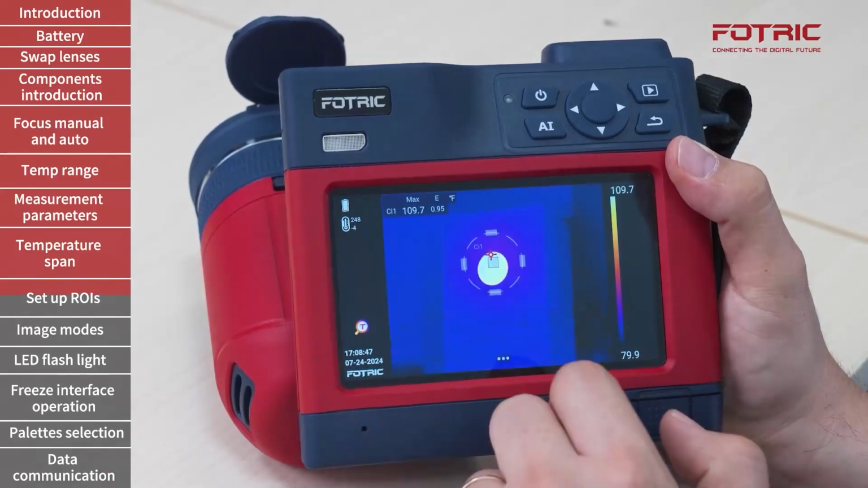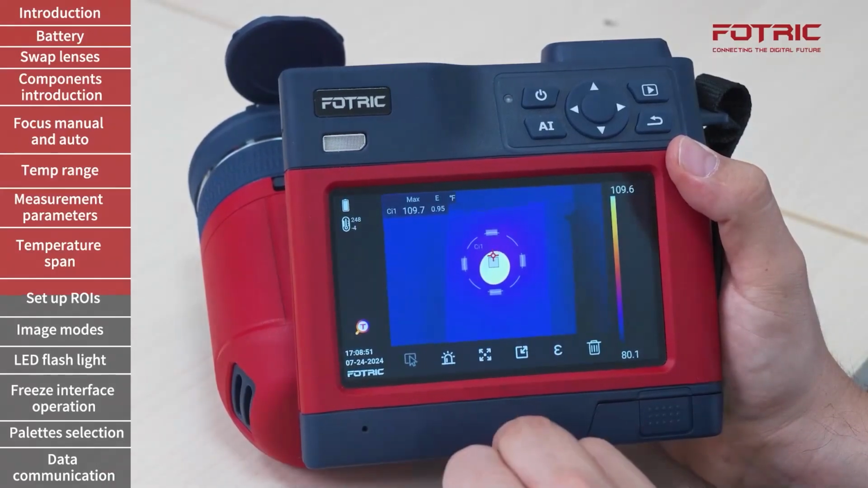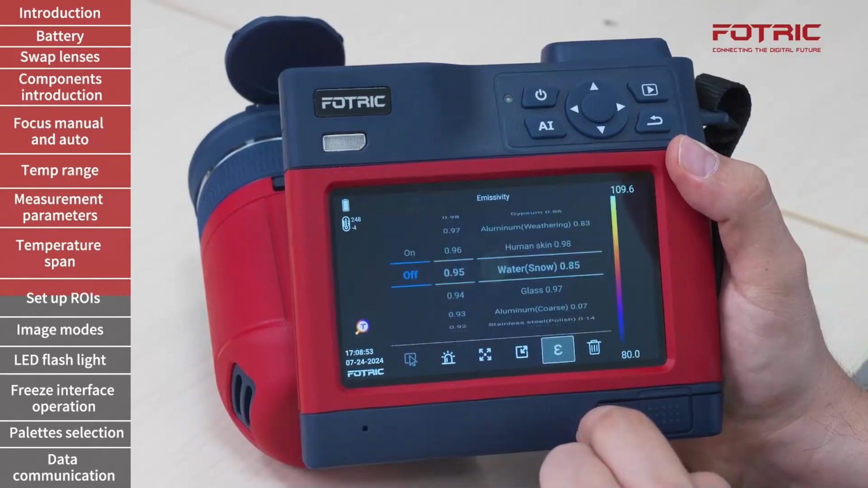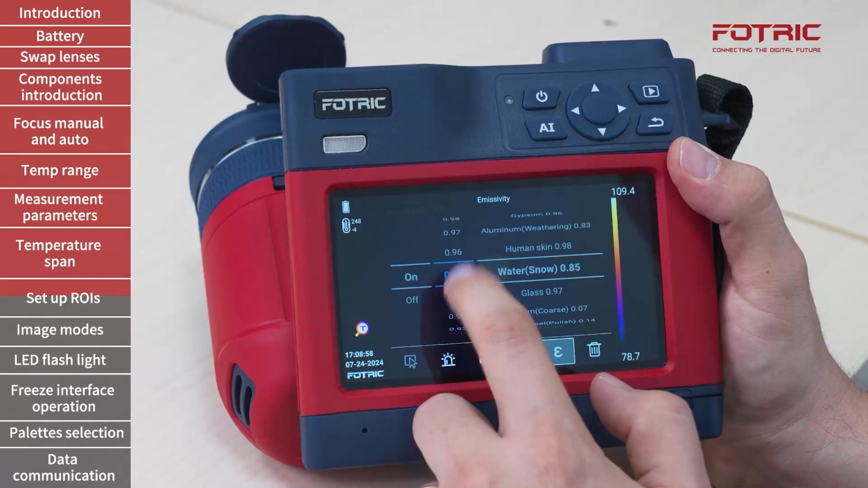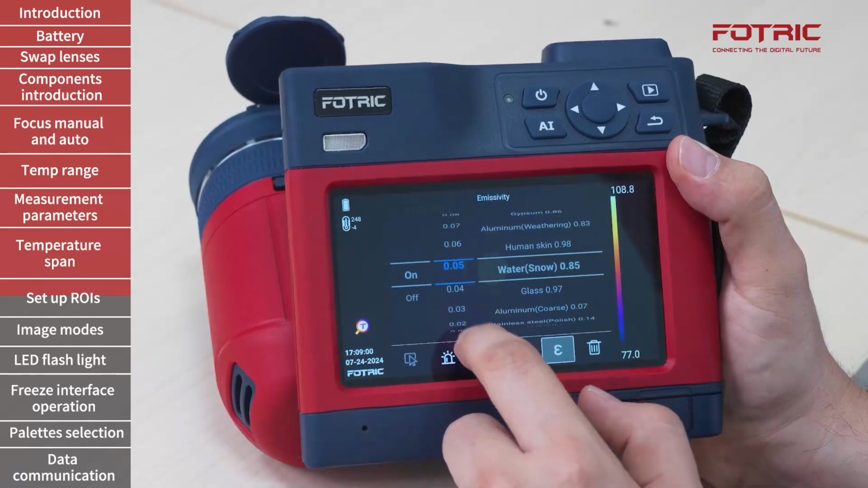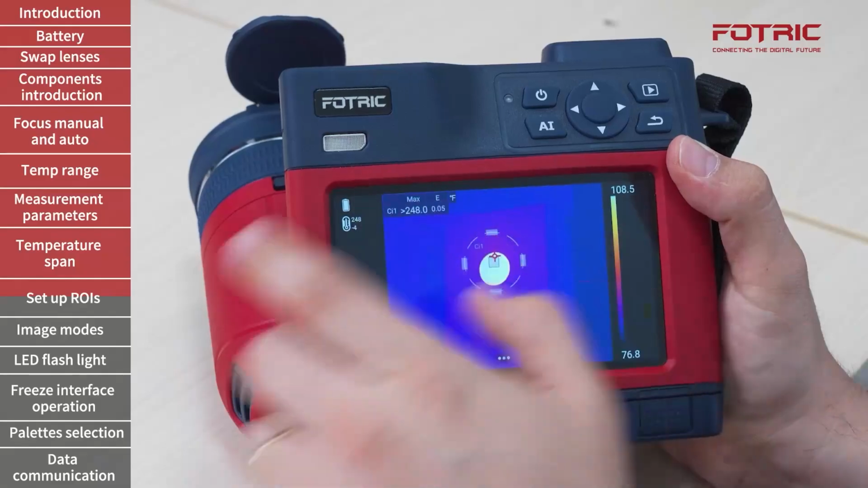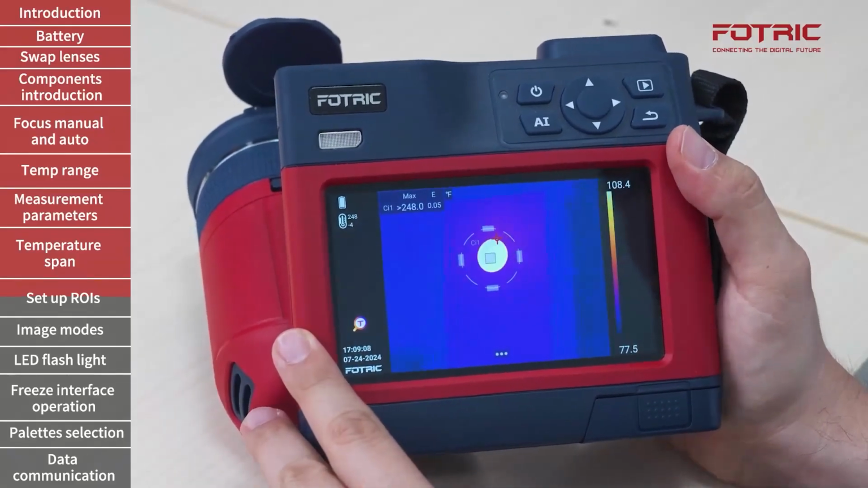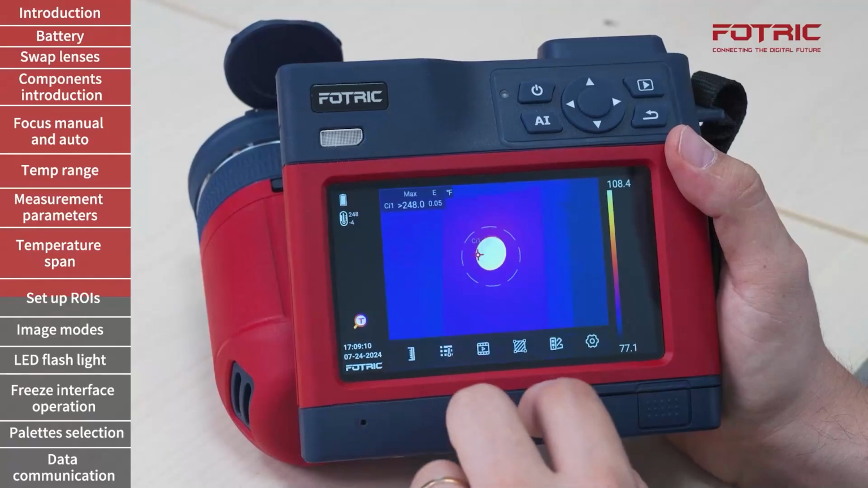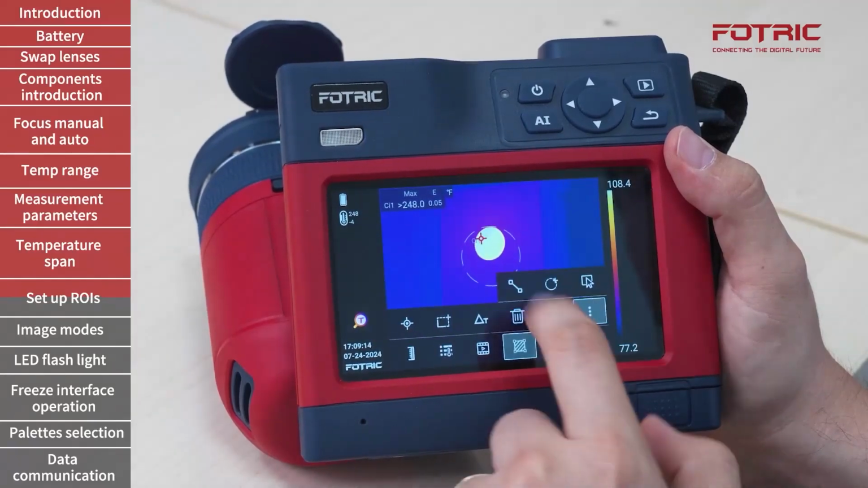All I need to do is tap on the area of interest, open the submenu for that area, and tap to activate the local emissivity. I'll turn it on and I will change the value to show you how the temperature changes. If I tap enter, you will see that now I have a very high temperature because it is using a different emissivity.